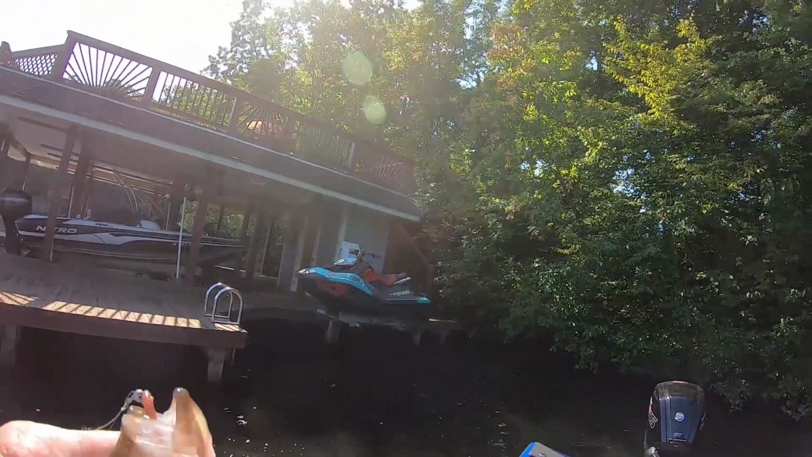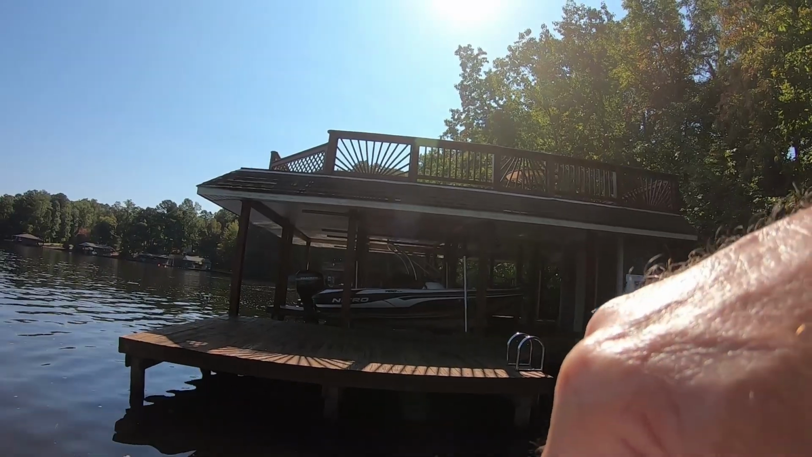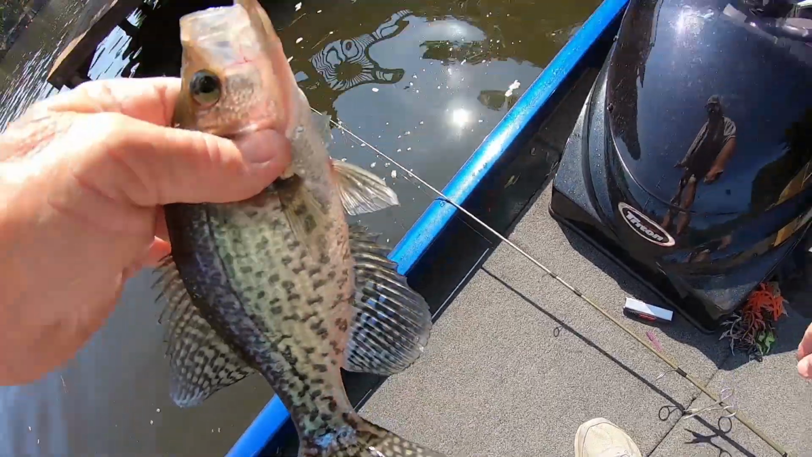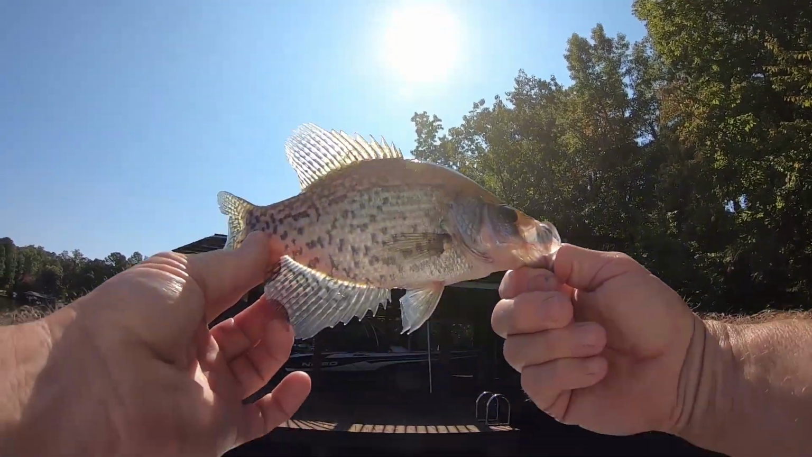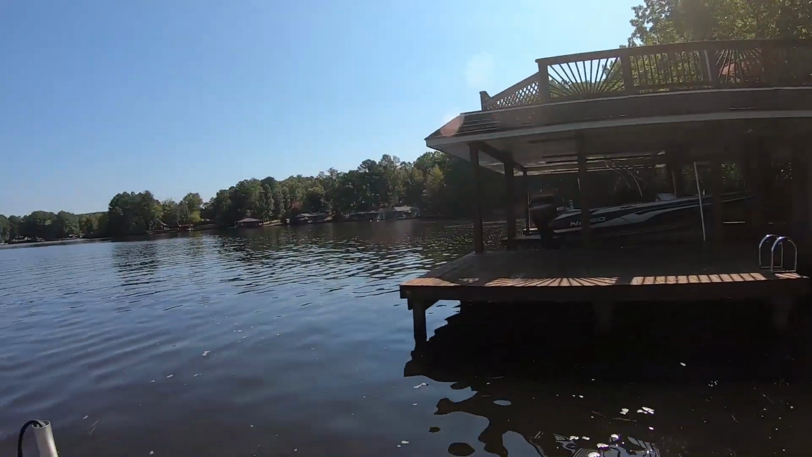GoPro does not do a good job of distance. Like right now, I'm 12 feet from this dock, and to y'all, it probably looks like I'm 20. It just doesn't do a good job with distance, I'll tell you. It's like this fish. He's probably 13, 14 inches long. To y'all, he looks like he's about 9.